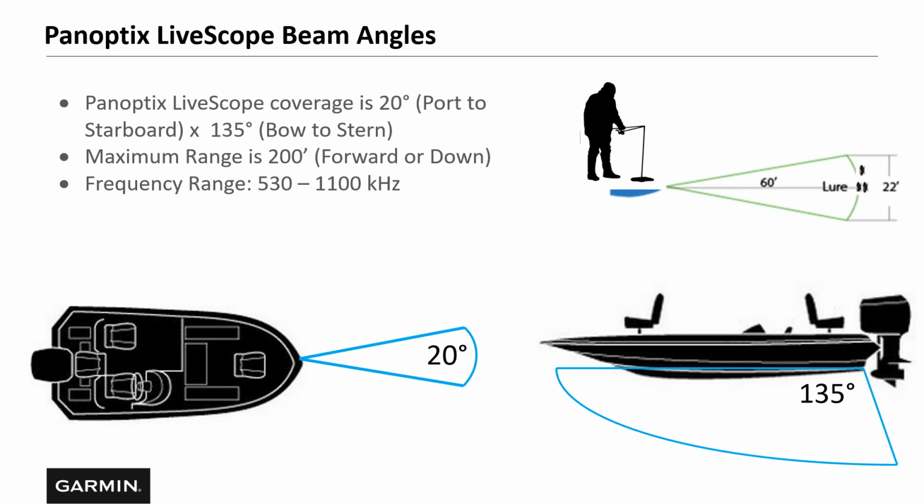So remember, it's 20 degree by 135. So even when you're looking forward in that forward mode, you still have a 130-degree beam angle. So you're actually looking directly below you as well and a little bit in back of you.